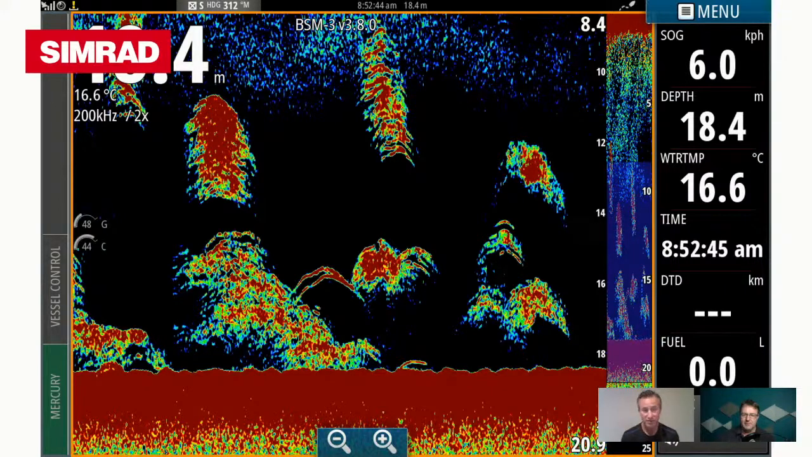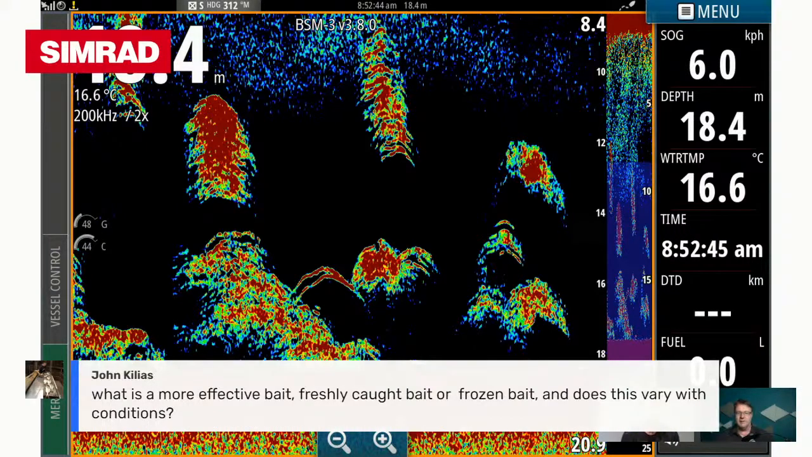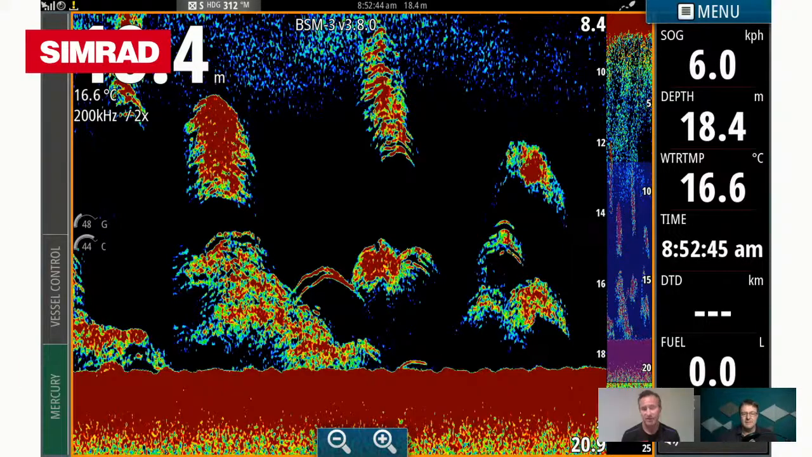I'm just going to bring up a question, speaking of bait, Lee, that came up a little while ago. What's a more effective bait, freshly caught or frozen? Does it vary with conditions? Oh, look, I think it's very hard to go past fresh bait anywhere in the world, isn't it? But, fresh squid or whatever. But saying that, frozen pillies account for probably more snapper in Port Phillip Bay than anything.